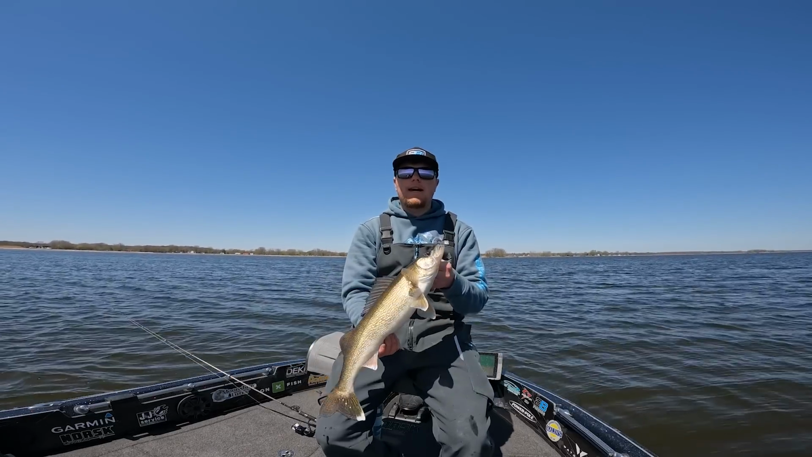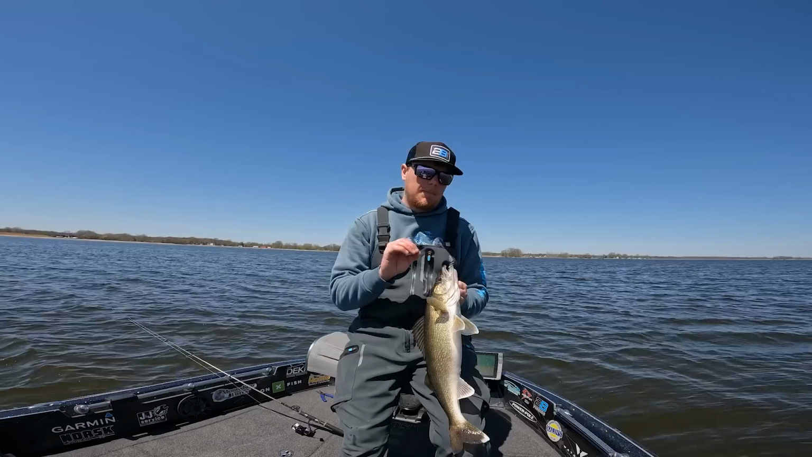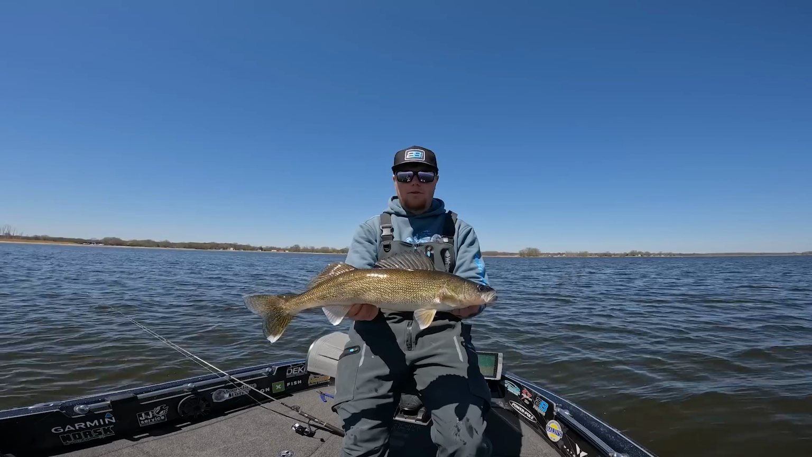So if you can get your settings dialed, like I said, especially when you're out on a flat like this, these marks are just really gonna pop. Obviously these are suspended fish, that's making it just a little bit easier to see them on that unit. But that right there is just another gorgeous Green Bay fish.